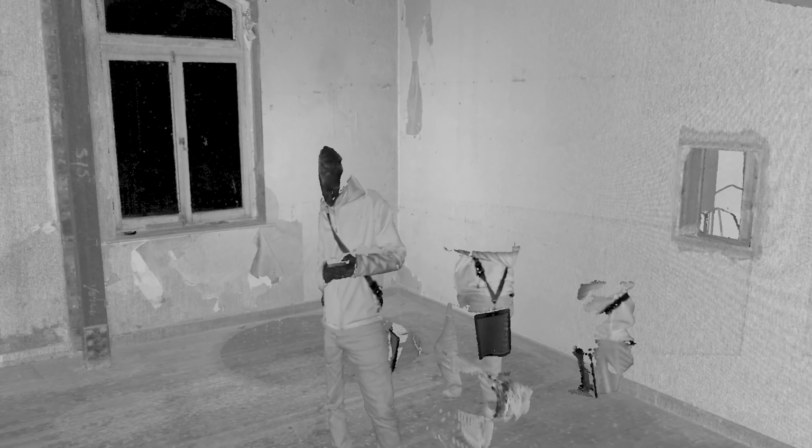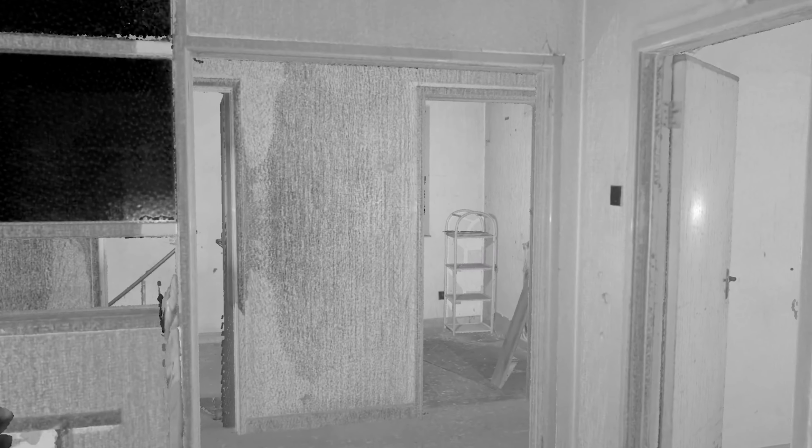As you can also see, the scan data literally picks up everything, so all the debris and leftover stuff from the previous occupants, it picks it all up, and so there's some tidying up that we have to do when we are in the Revit model making stage, because obviously we don't need to show any of that. So I'll let the fly through carry on throughout the building so you get a full overview of the site.